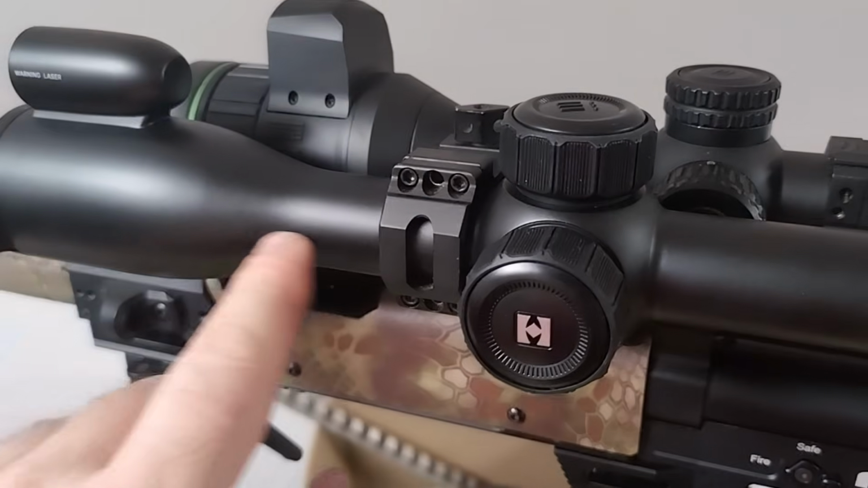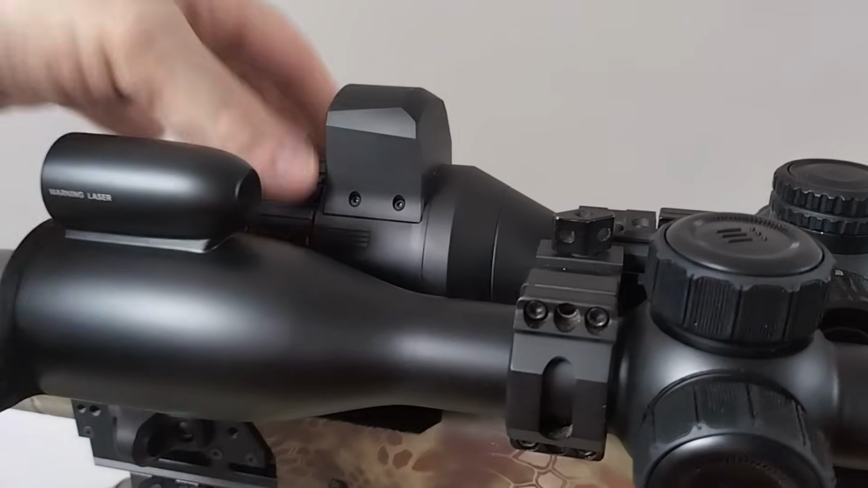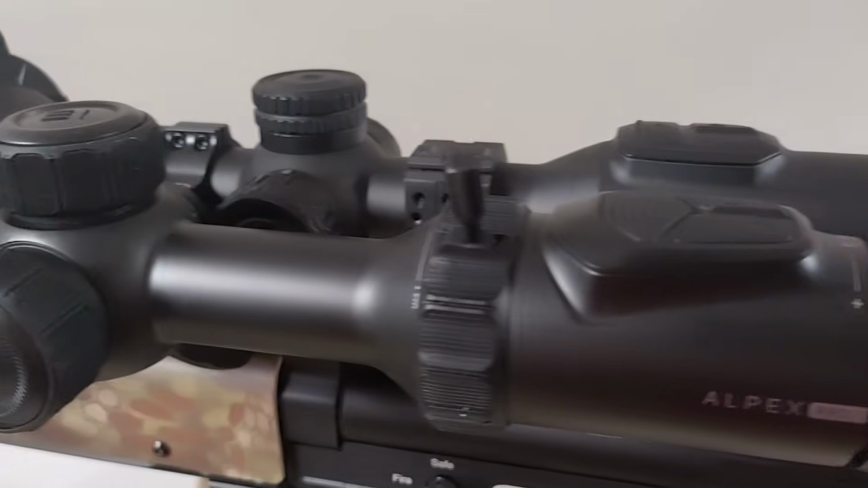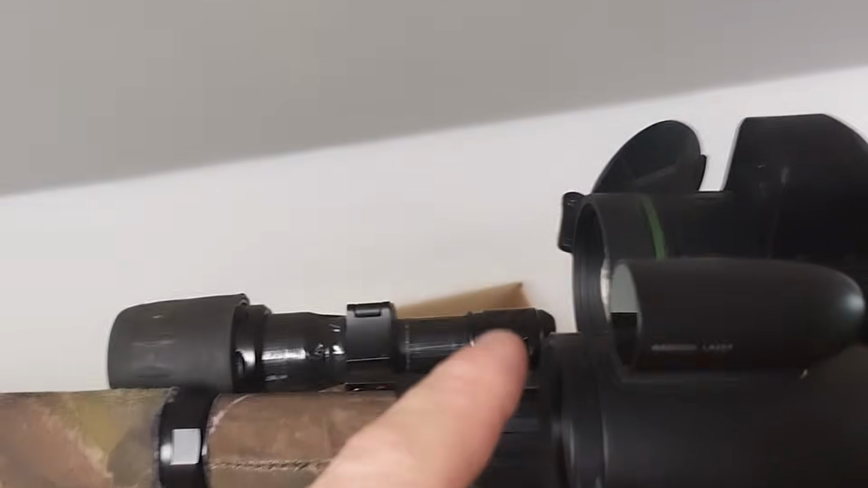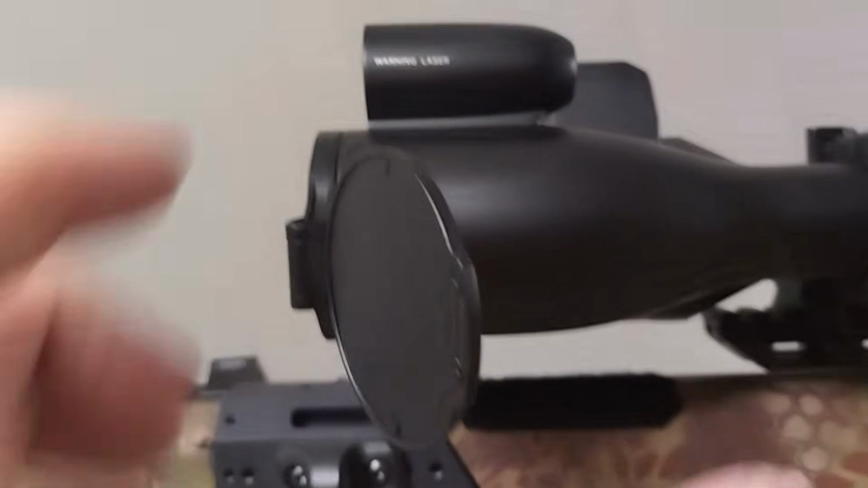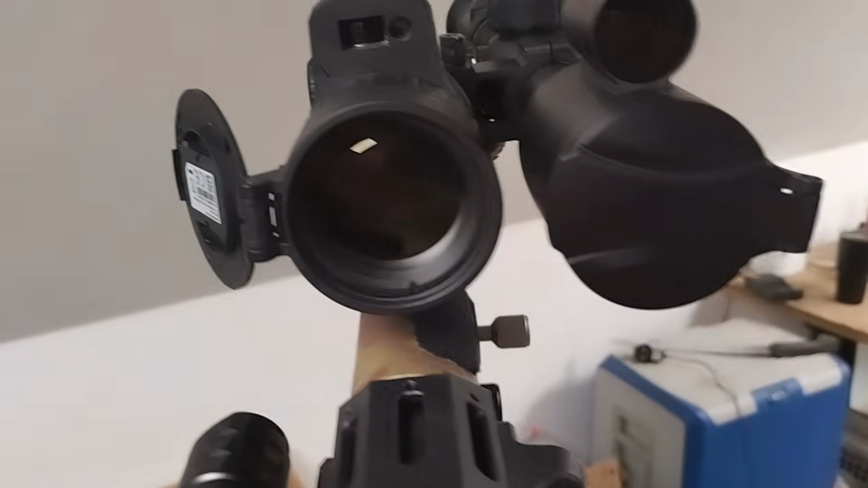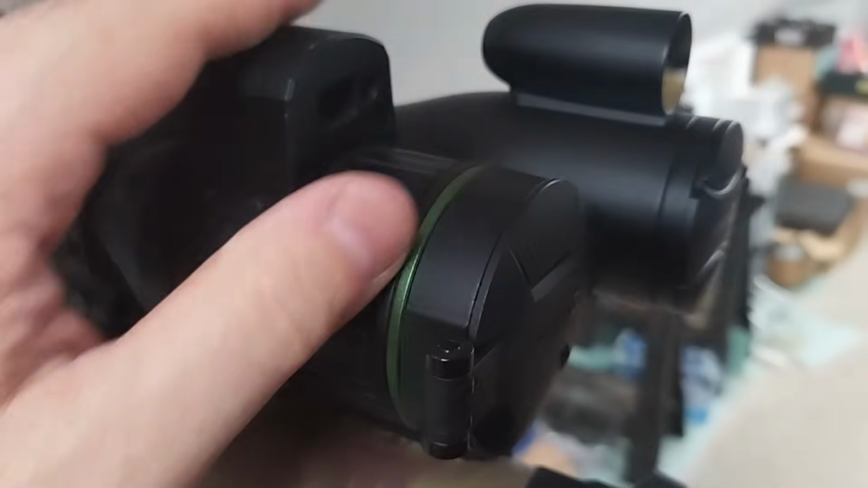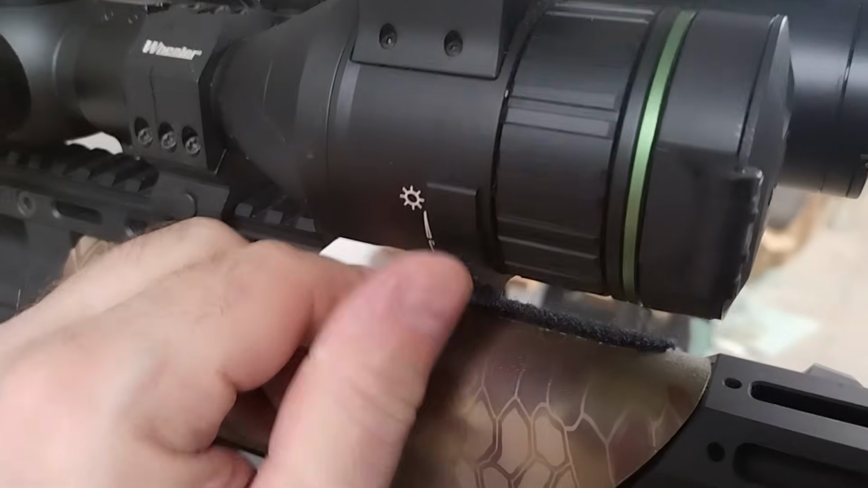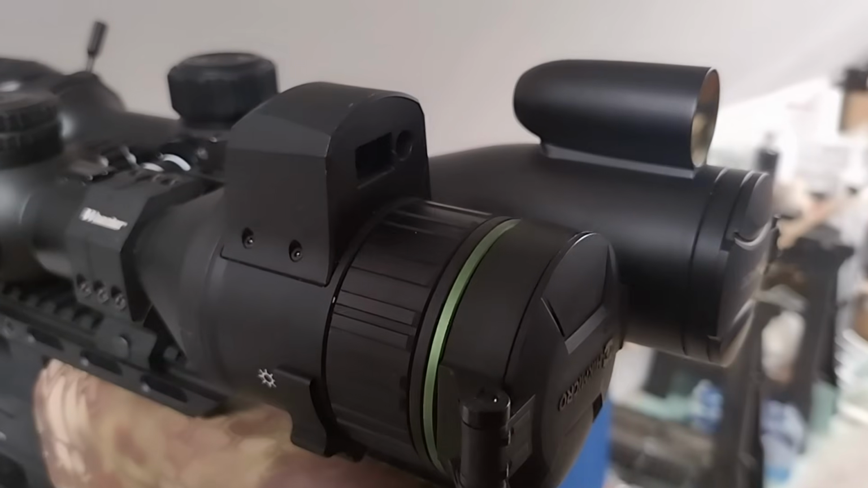I assume it's just moving the sensor backwards and forwards in here, as opposed to this one which moves the lens backwards and forwards for focus. So there we go. A little bit back here, a little bit forward here, so similar length, smaller, as I say, on the front end with a much smaller lens and without that iris system in this solid piece here. There's the iris control. So it's getting dark outside, so I'll try and do some side-by-side videos, see what happens.